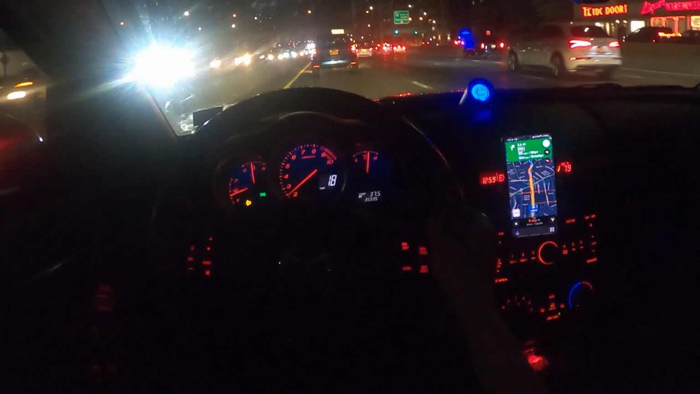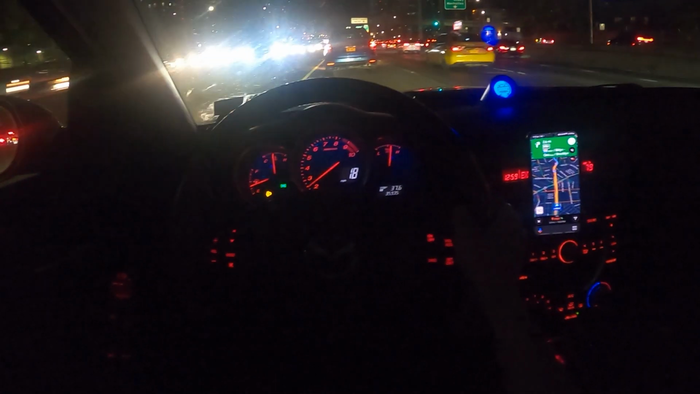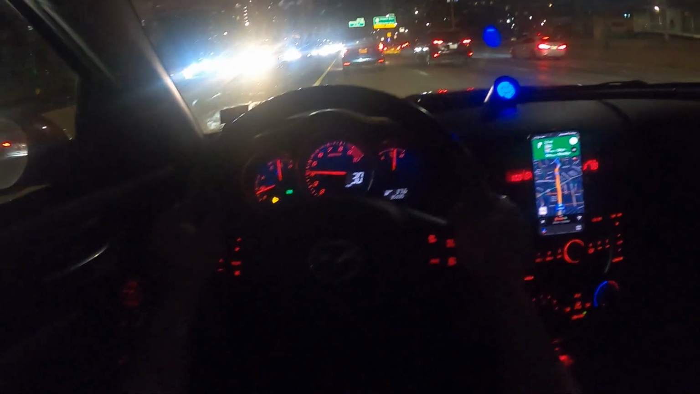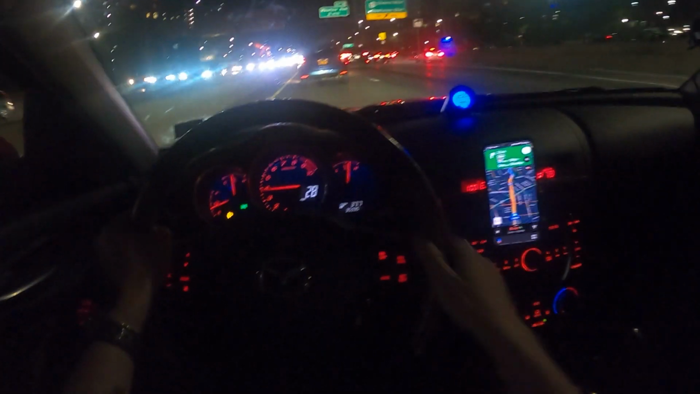I don't know if you guys hear that. The car is burbling a lot at lower speeds. I don't know how good the GoPro is at capturing that. Like right there. Man, I just need to stick a camera at the exhaust, to be honest. I need to have an exhaust camera. But yeah, it's burbling a lot.